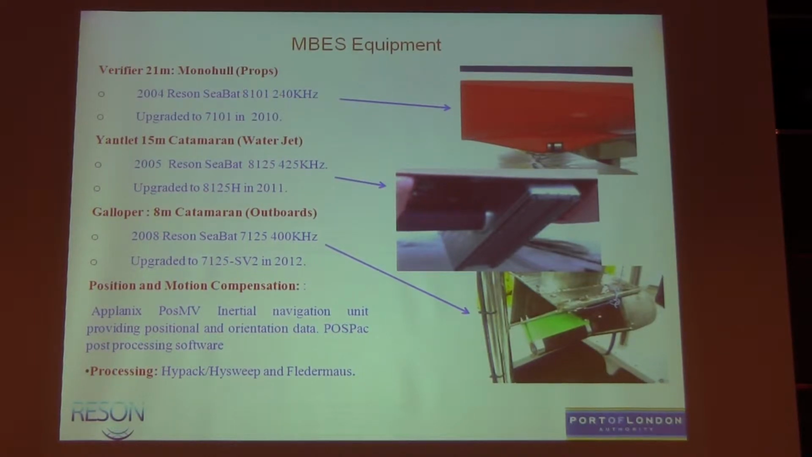We got the 8125 in 2005, very much on a business case, the high-res, looking at wreck surveys, particularly because the MCA, the Marine Coast Guard Agency, had started to use multi-beam for wreck surveys and potentially not sweeping the wrecks. And we've over 500 wrecks in the Thames. And we had a major port development going on and had to look at the critical depths over the top of those very closely. We upgraded to the 8125H in 2011, which again has been successful, works well.